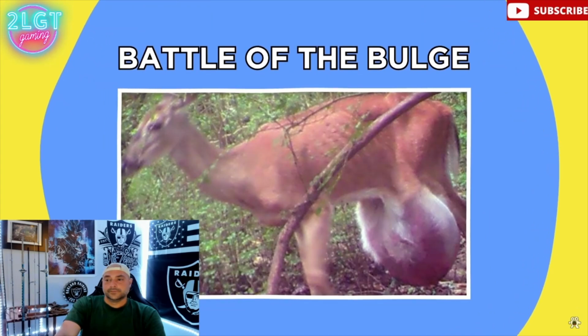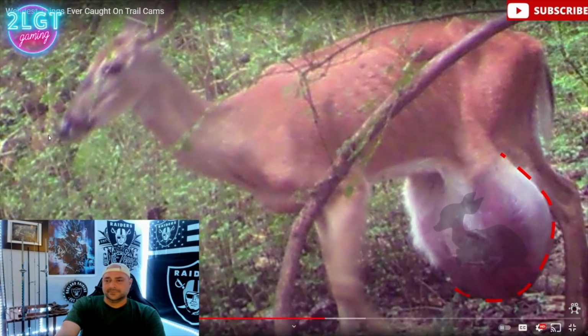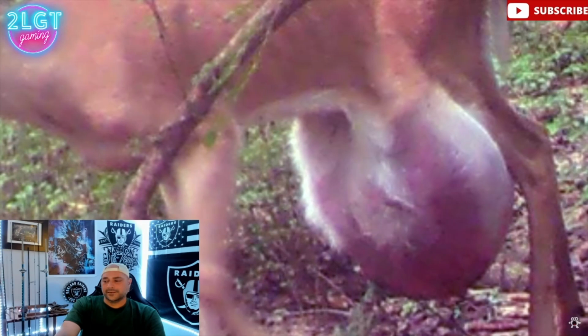Battle of the Bulge. At first glance, this doe looks like she's going through a pretty tough pregnancy. But on closer inspection, it's clear to see that ain't no baby bump. Looks like a big-ass tumor.